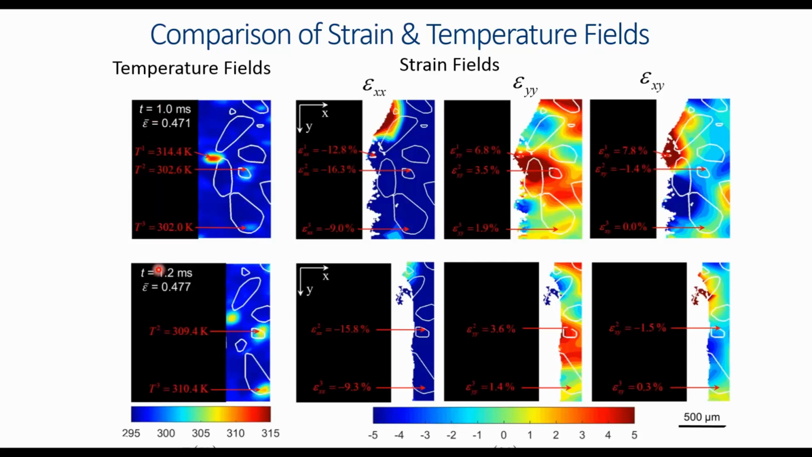It was seen in this example that the temperature increase in the hotspot was accompanied by an increase in the shear strain here in the hotspot, and a conclusion that the two main mechanisms in the materials are plastic deformation and frictional heating, both of which result from shear deformation beyond